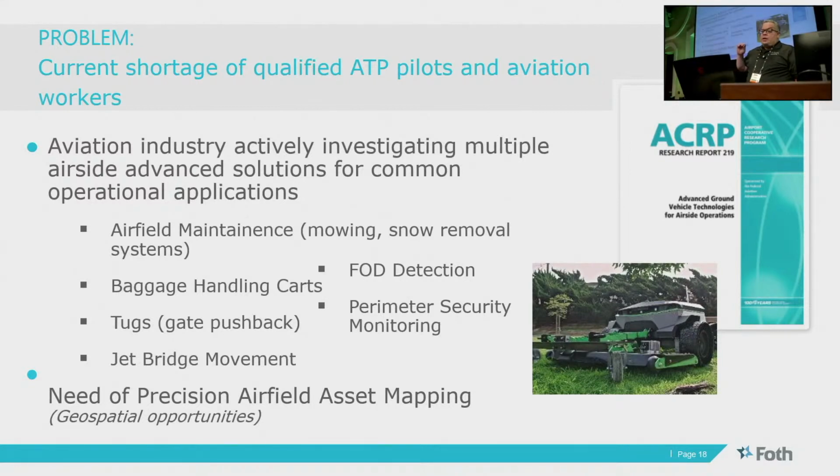So the aviation industry is actively investigating multiple airside advanced solutions for common operations, like snow removal, mowing, FOD detection, which is foreign object detection, baggage handling carts, the tugs that push the aircraft, jet bridge movement, and perimeter security monitoring, which all translate to the need of precision airfield asset mapping. And that's where we jumped in.